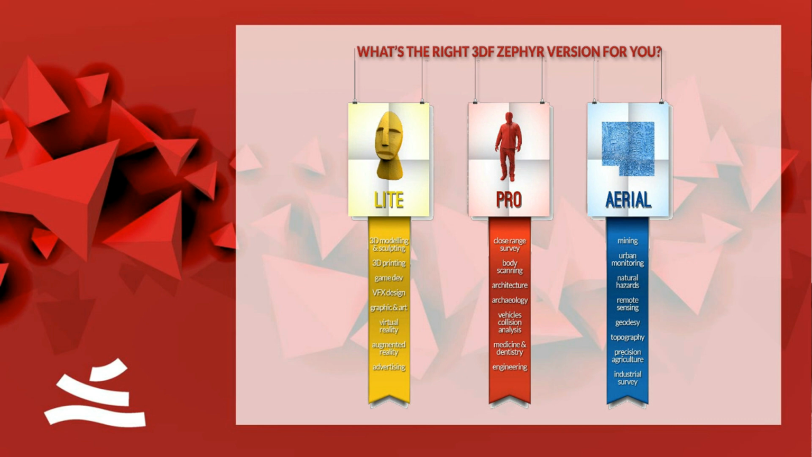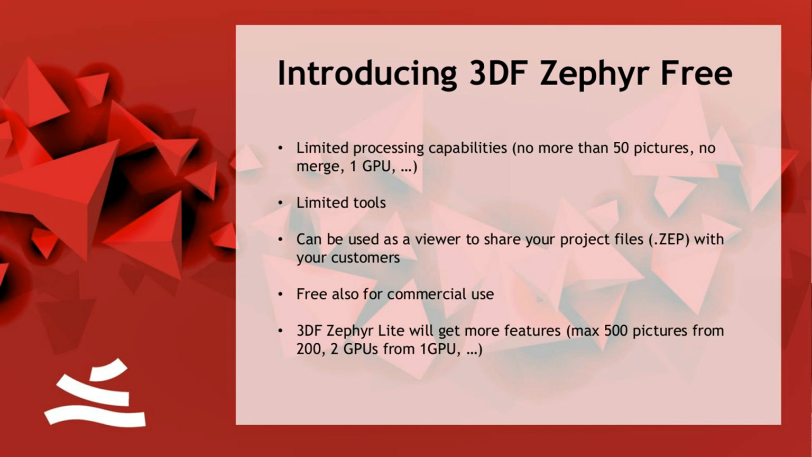And today I'm happy to also introduce the 3D Zephyr free version that will be launched next month. It's obviously something to just try out the software. Basically, it has a huge limitation, which is no more than 50 pictures. Contextually, we are increasing the Lite version limit from 200 to 500 pictures. We wanted to create this free version because we realized that creating your project file and just creating a mesh to give to your client is sometimes tedious work.